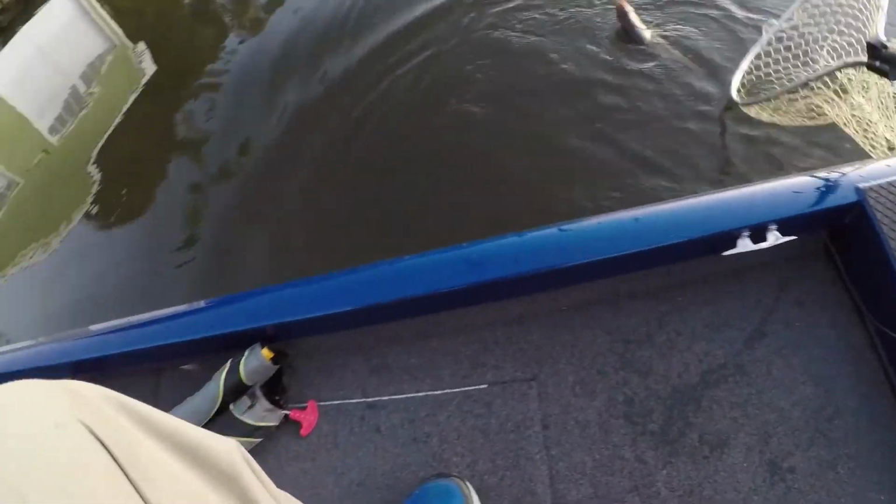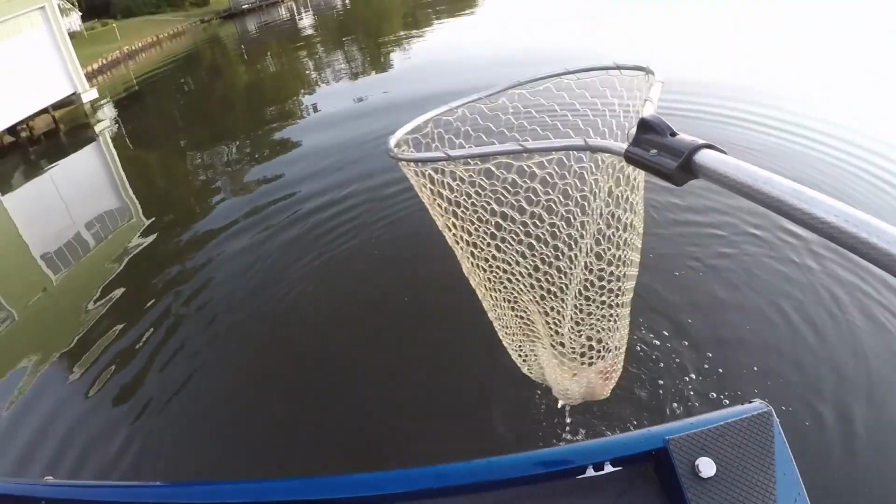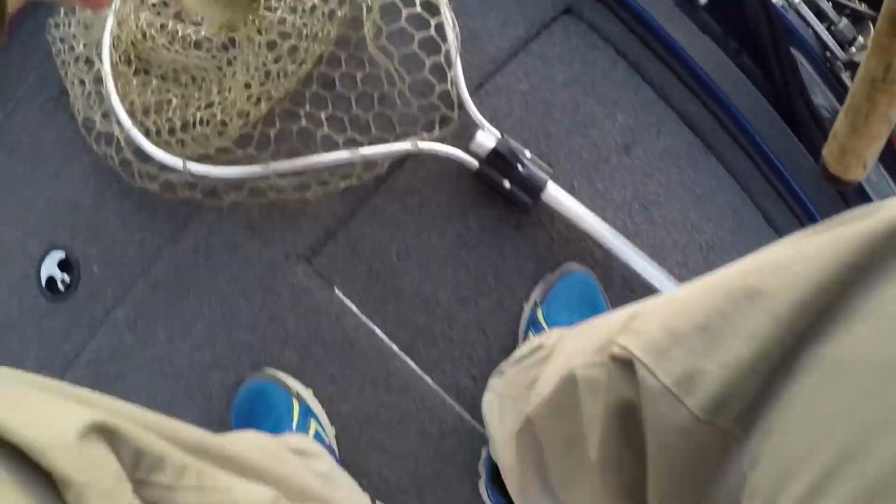But he's fun on this. Oh, he's fatter. He's a lot fatter. He ain't as long, but he's fatter, isn't he? Now that was a lot of fun, guys, on a light action rod, a 4-pound test. And that's what I was doing this evening.